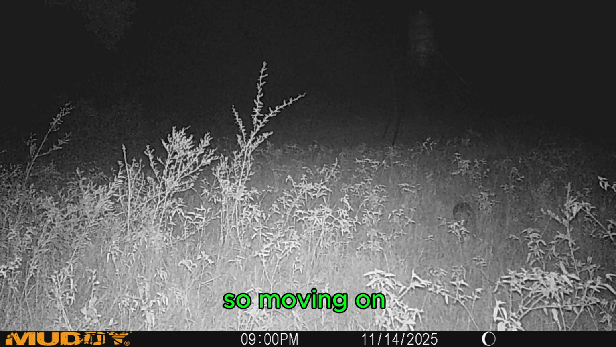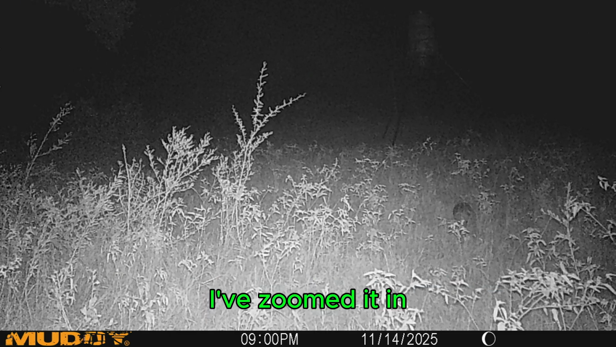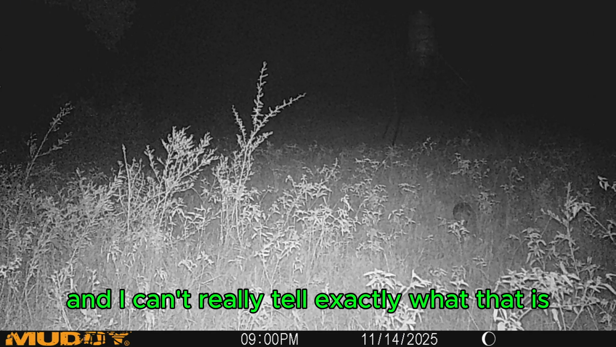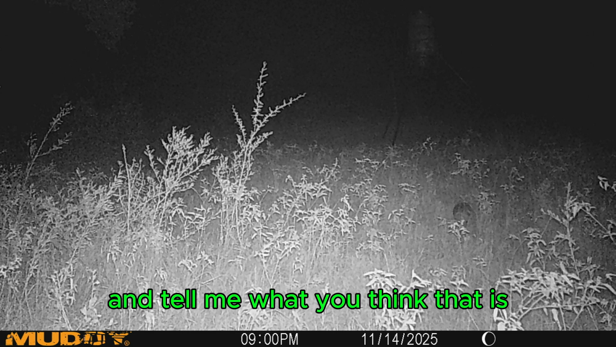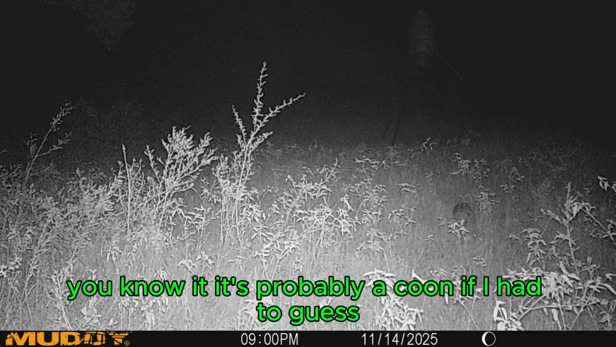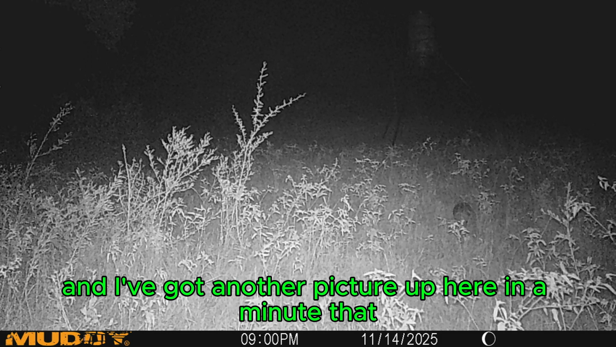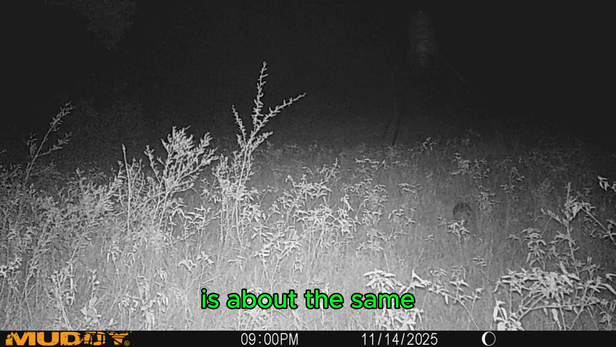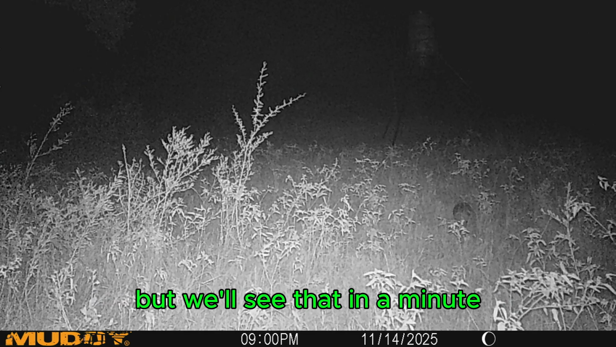So moving on, this is a picture that I put on here because honestly, I've zoomed it in and I can't really tell exactly what that is. So y'all leave that in the comments and tell me what you think that is. It's probably a coon if I had to guess, but I just really can't tell. And I've got another picture up here in a minute that is about the same, but it's something on the feeder leg, but we'll see that in a minute.